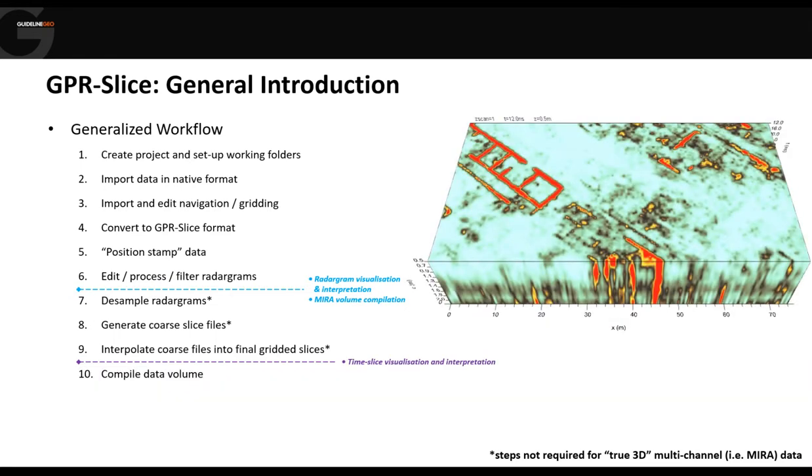We can actually then move on further and use those slices as the basis of forming our 3D volume. So steps 7, 8, 9 and 10 are the additional steps required to create a volume from single channel GPR data, and 1 to 6 is all you need to do to generate a volume from a true 3D data set from a multi-channel system. So that allows us to do our full range of visualizations. So that's volume plots, ISO surfaces, slicing, cutting it in any direction.